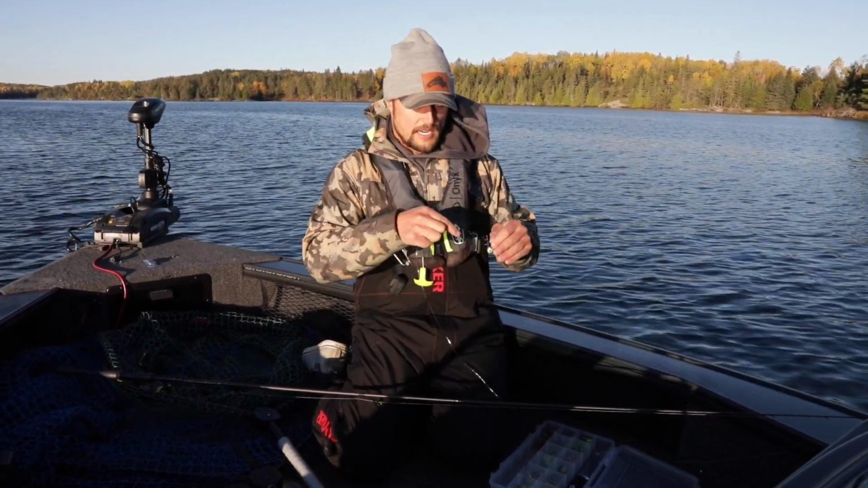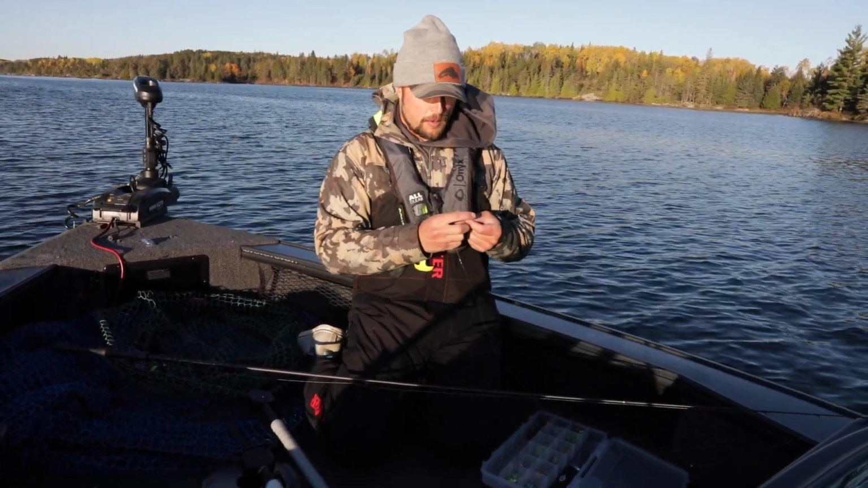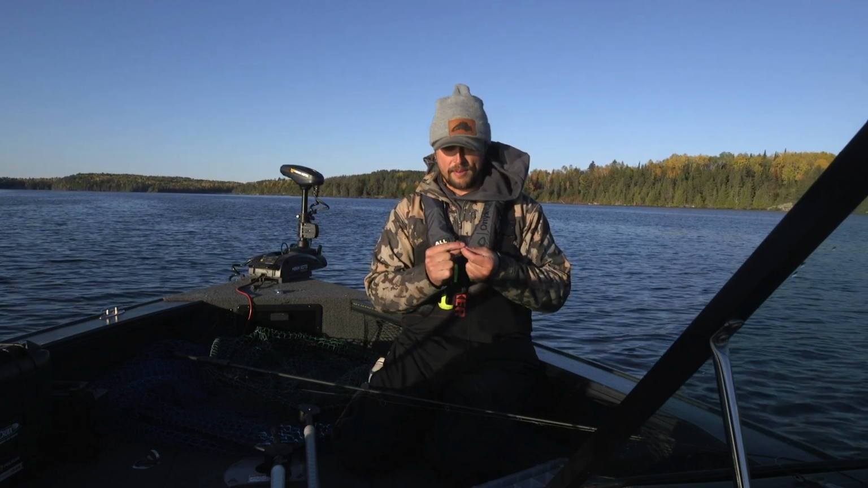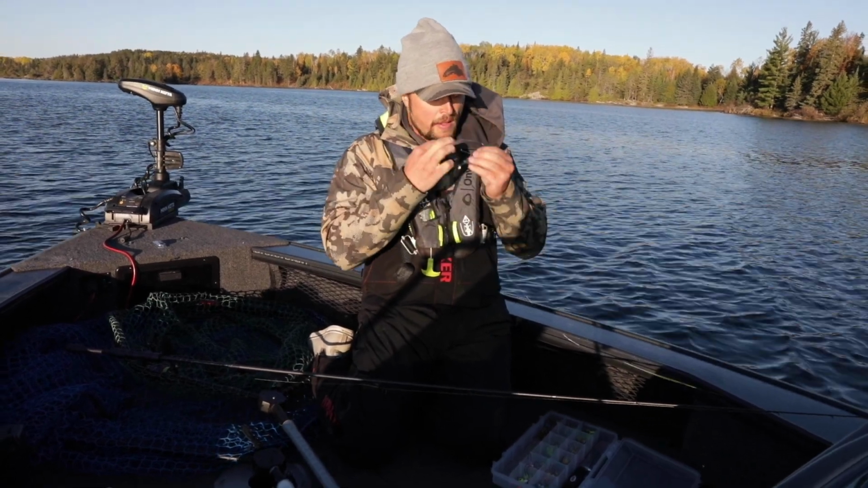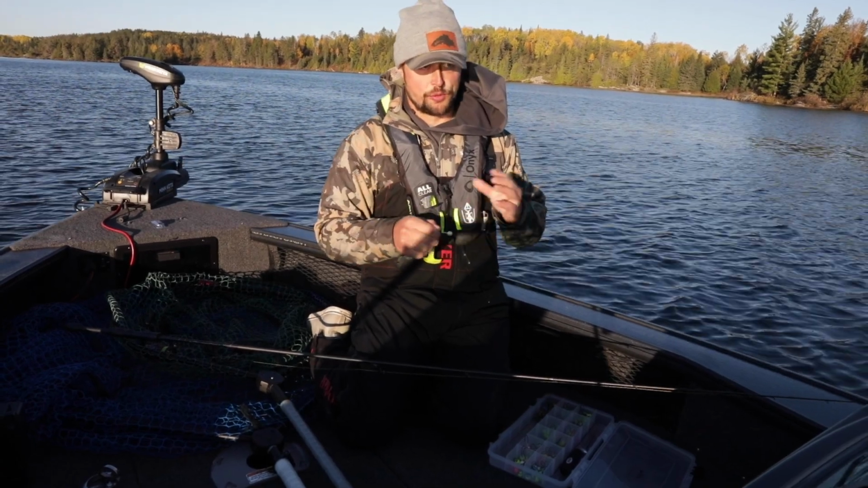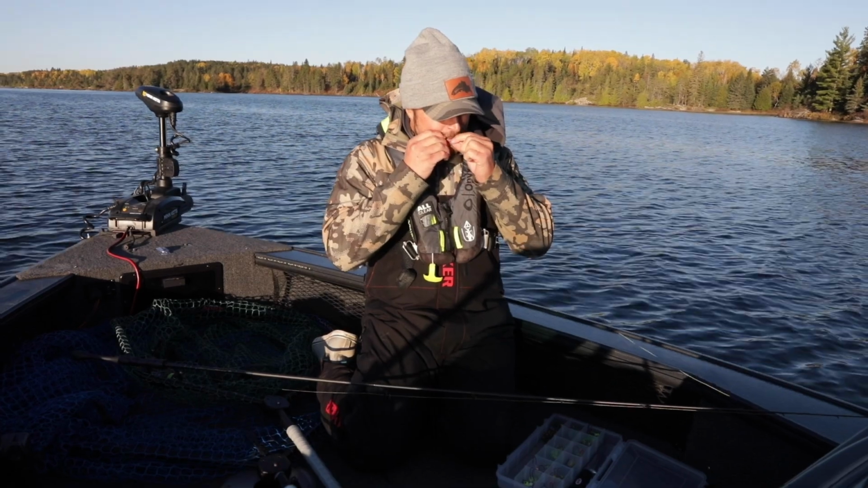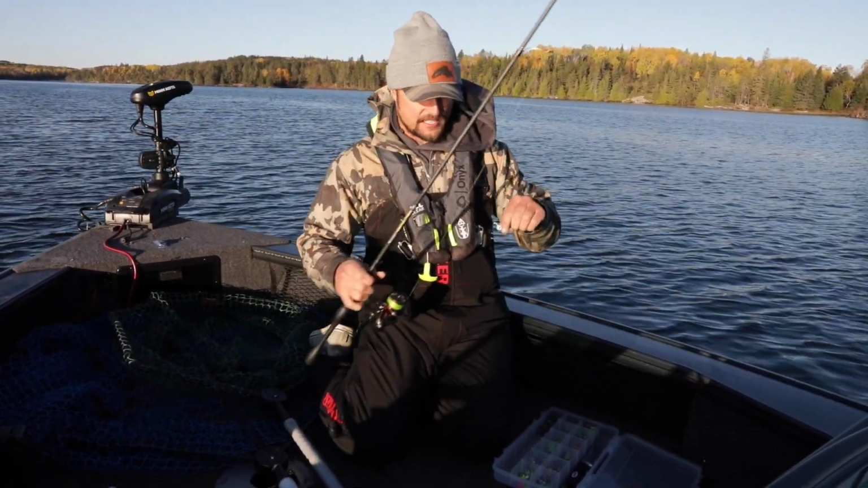So we're just going to tie this lead head jig on here, and Riley's got some minnows that we're going to use. We're going to try to stay away from plastics. I am a big fan of plastics, but when you're dropping vertically on these fish in really clear water, I want the best chance at catching a fish as possible, especially when there's true giants down there, 12, 13, 14 pounders. So we don't want to mess around. We don't want to miss a fish. We want the best chance at catching them as possible.